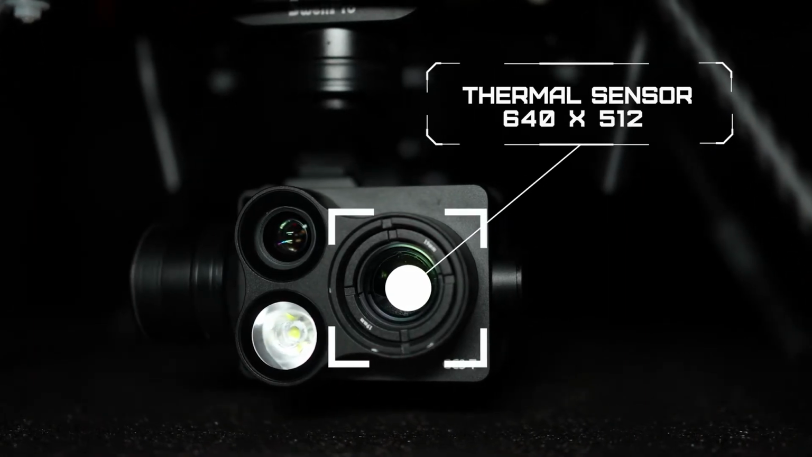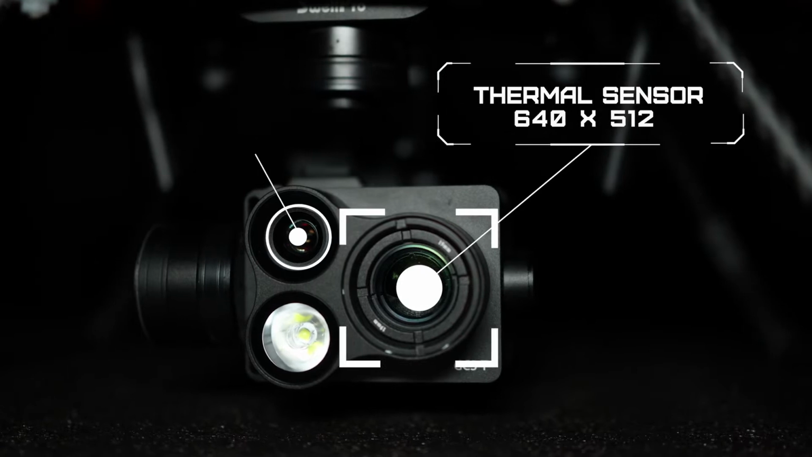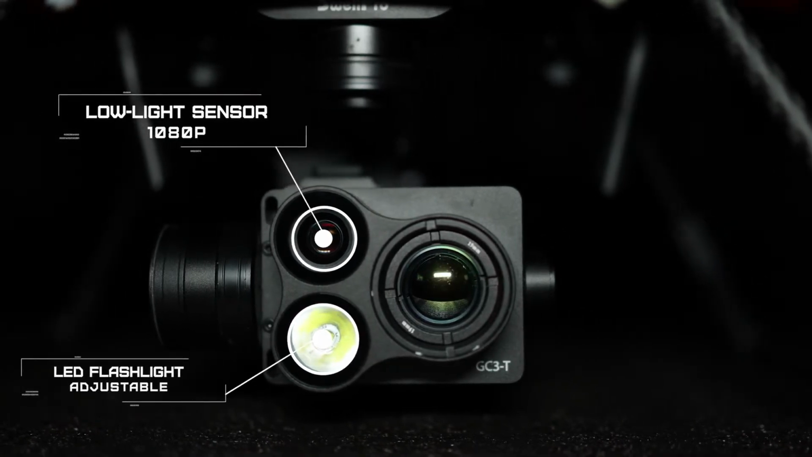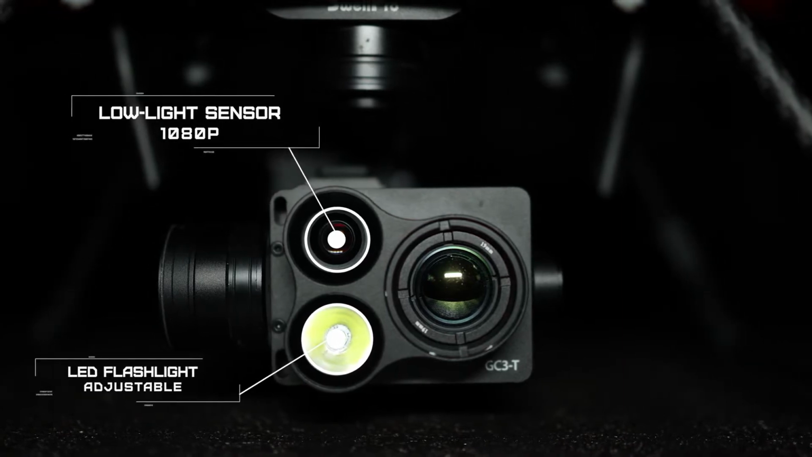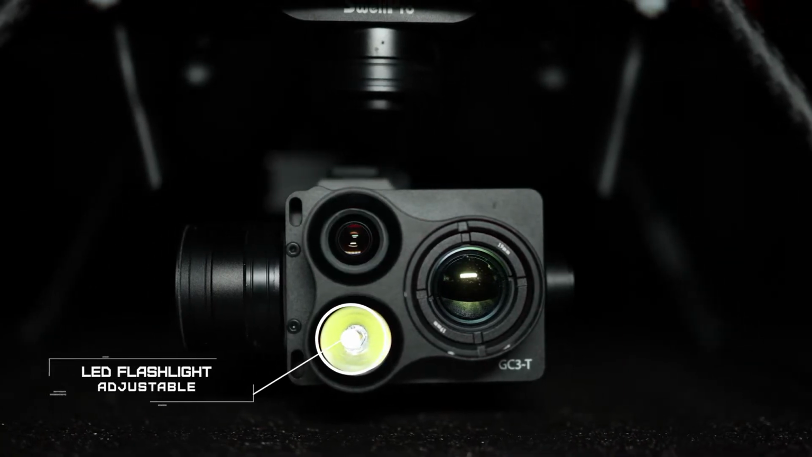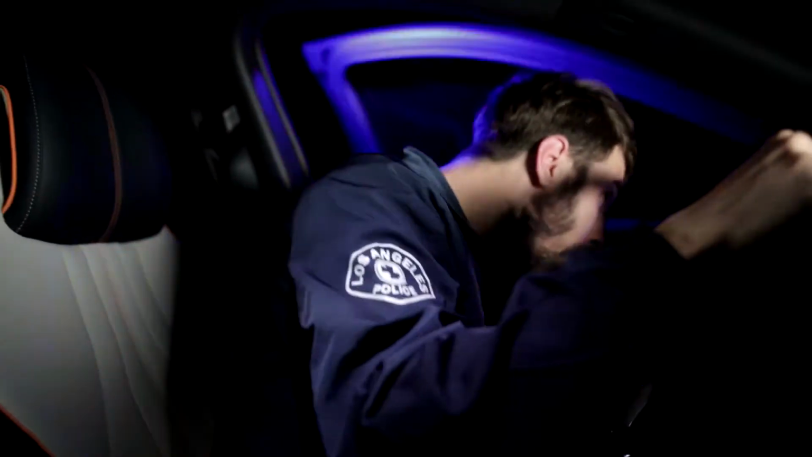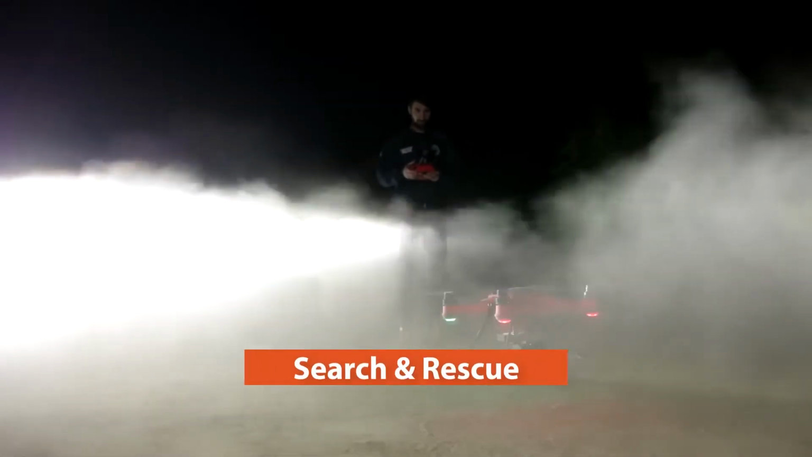GC3T combines a thermal sensor, a low light sensor, and an adjustable LED flashlight, allowing pilots to identify objects of interest even in total darkness. The thermal sensor captures a high-resolution 640 by 512 thermal image, and the low light sensor captures 1080p true color video. Search and rescue at night is now easier and faster.